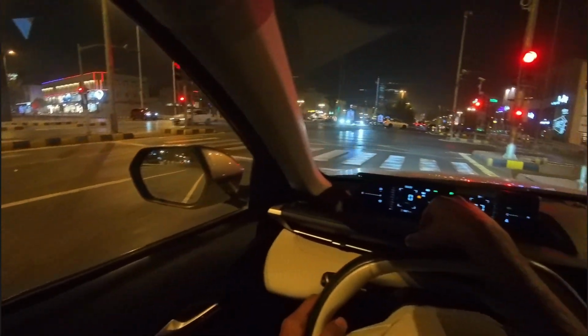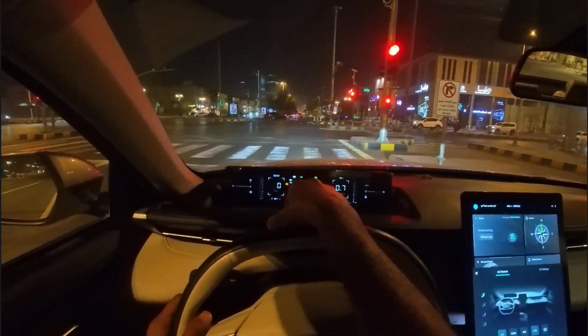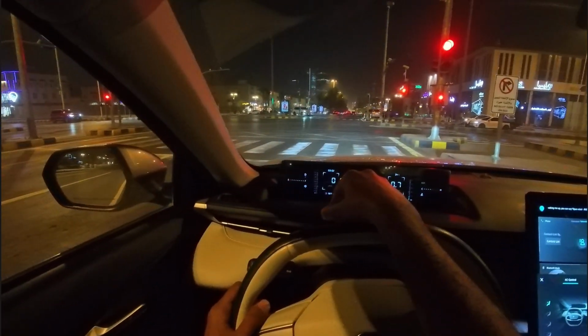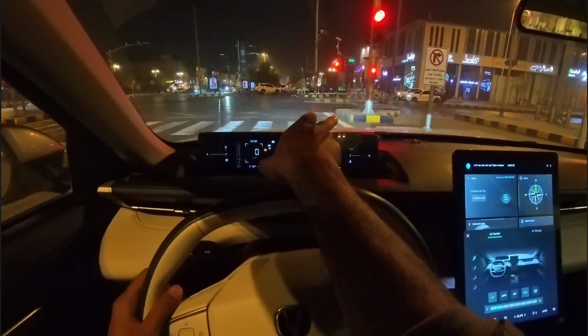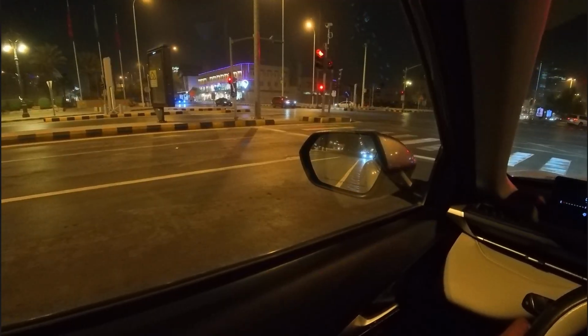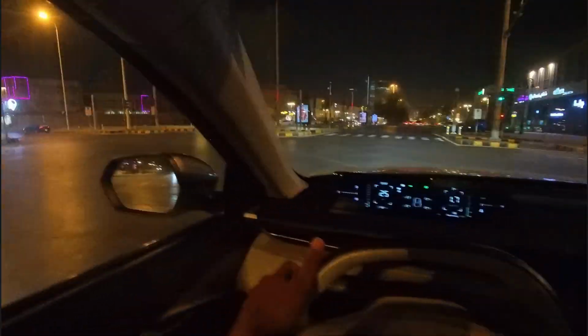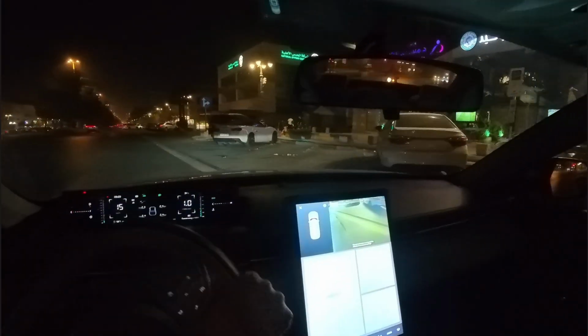So anyways, we are gonna get some tea from there, and then I will head back home. There's a Shanjanado over there in white color, and also there's not much traffic around at this time of the night. Let's find a parking over here. Are we gonna find it? Yes, we will.